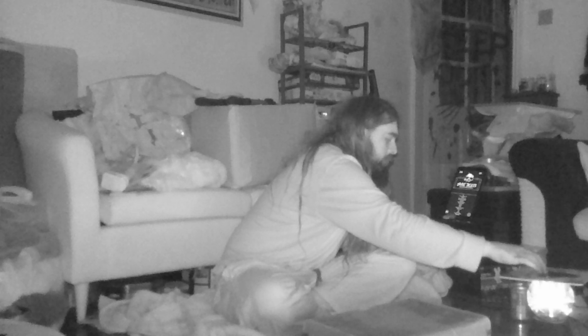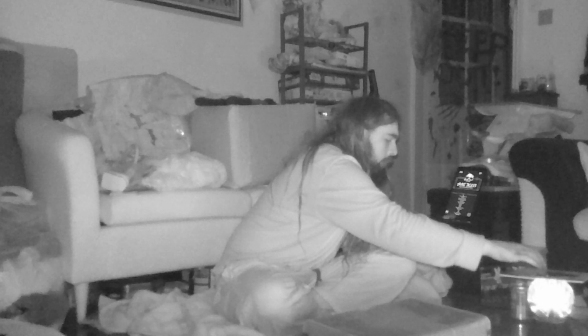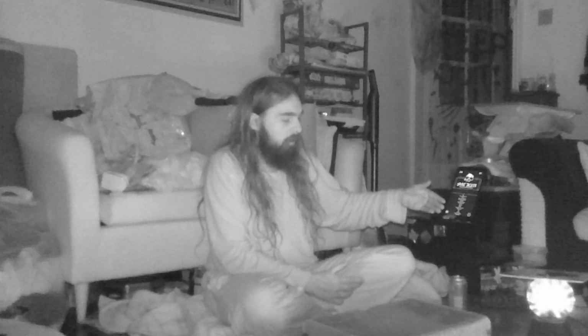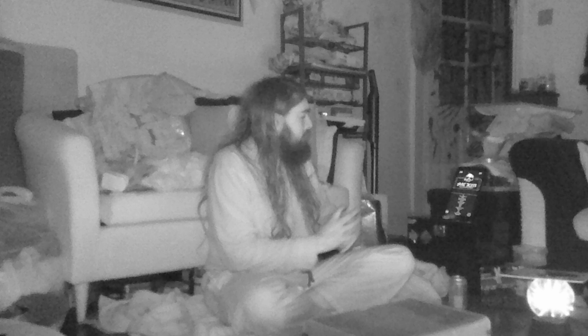Can I balance the planchette on top of the plasma ball? There you go. Look at that. I think you can probably see that on the camera. Like you can't on the live stream, but you can on the night vision. I've balanced the Ouija board on top of the plasma ball and left the planchette on top of the Ouija board. In theory, I mean, please, Spirit, if this is giving you energy, knock the board off. Knock the Ouija board off of that plasma ball.